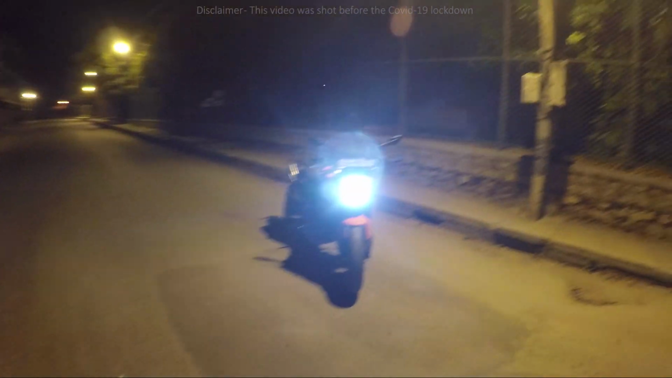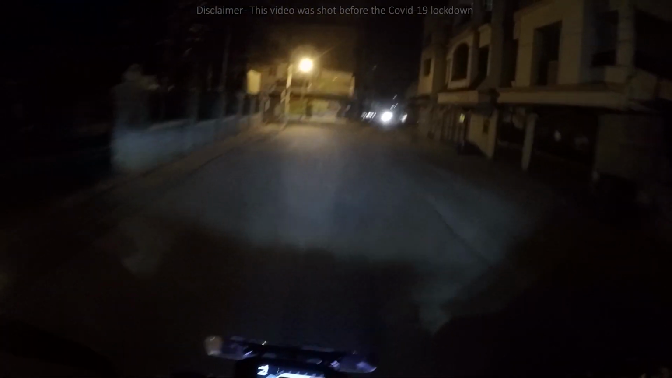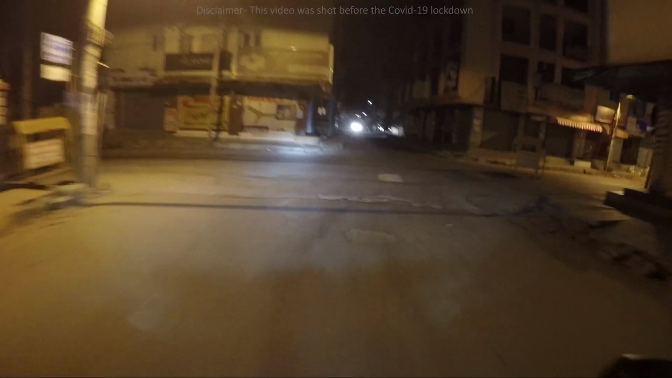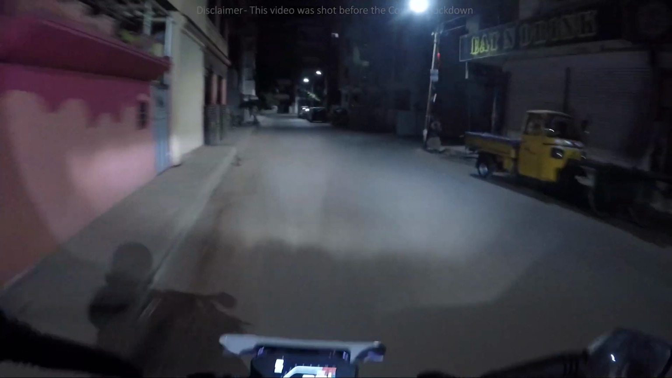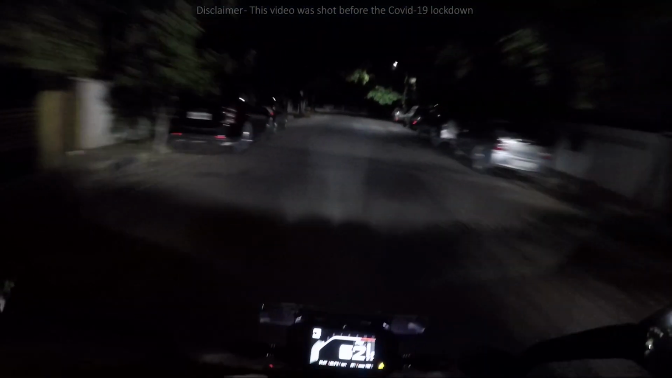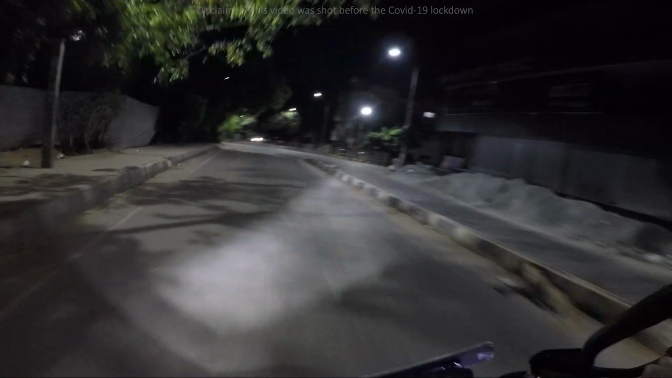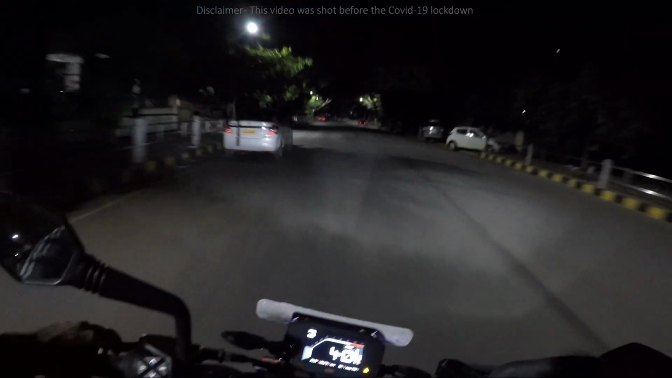How does this look? There will be no traffic. That is the reason I have taken this bike out at 1:30 in morning. You know, in morning or afternoon it takes more than 10 minutes for me to cross this road because it's full of traffic. Nowadays Bangalore is getting flooded with too much of vehicles and traffic. So many people are coming from different states, settling down over here for their livelihood and for job. Bangalore is the IT hub, right?